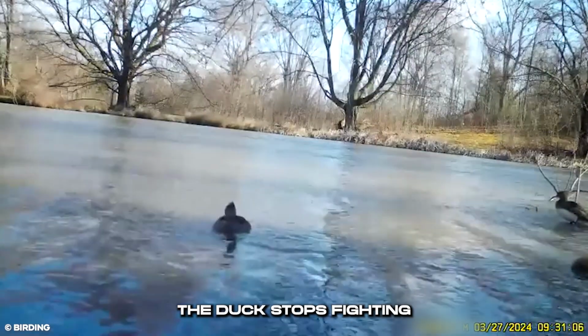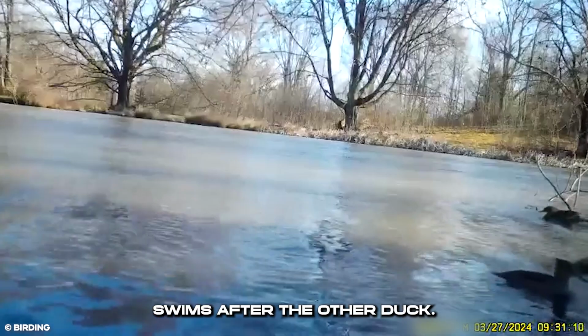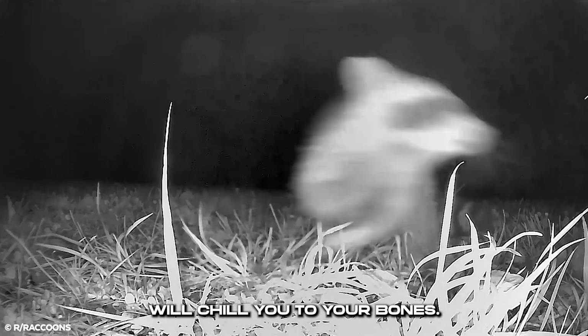The duck stops fighting against the current and swims with it till it gets out of the range of the trail cam. The second duck frees itself out of the debris and swims after the other duck. What ought to be a cute sight will chill you to your bones.